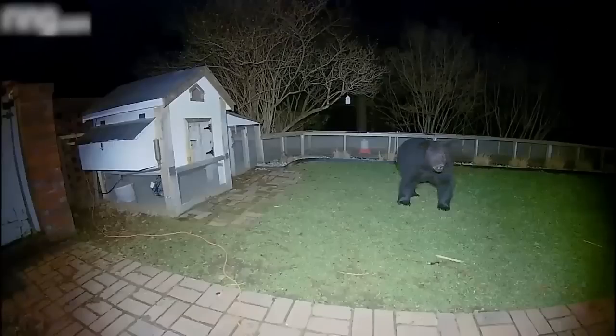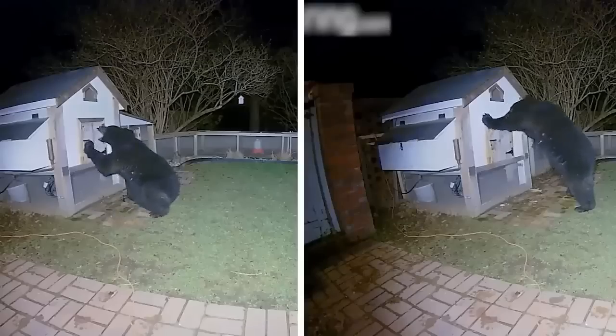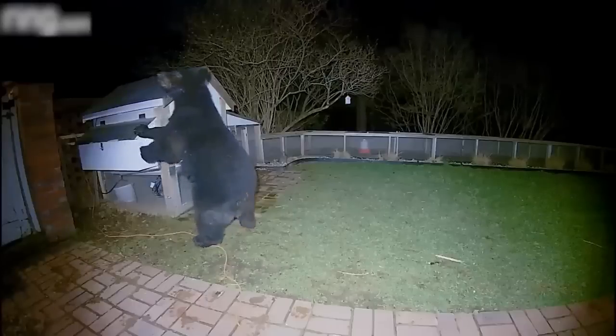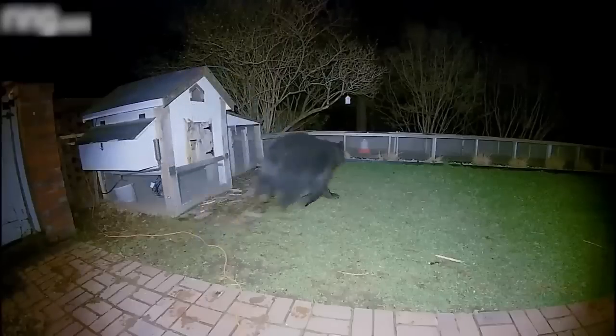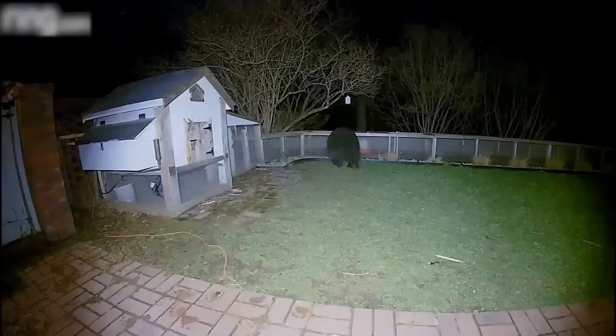In this funny incident, a bear trespassed onto someone's property at night and tried to snack on some chickens. It attempted to break into the chicken coop, but got startled by a strange voice and decided to run away as fast as possible. Turns out, the owner, Haley, woke up in the middle of the night and shouted at the bear from a window to scare it off.